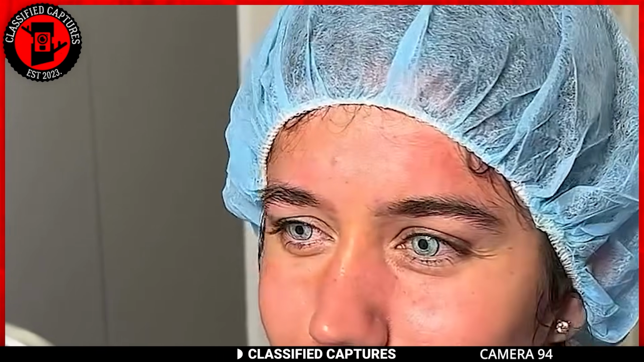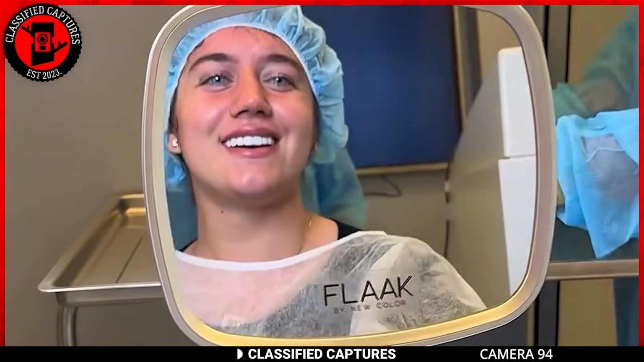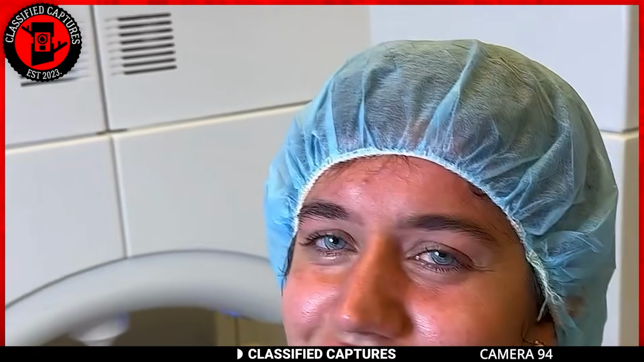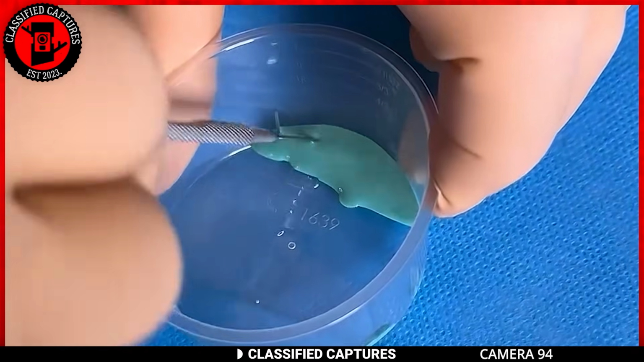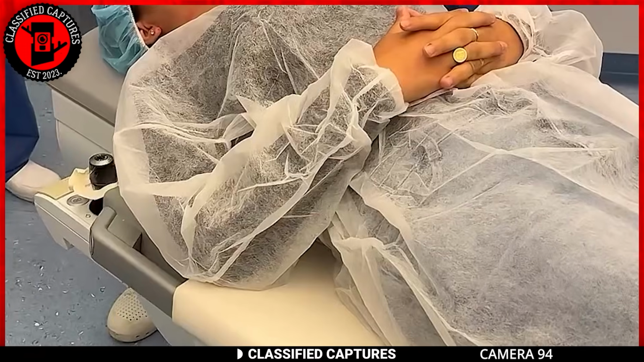The procedure is performed with great care and precision, ensuring that the patient's eye health is not compromised. Beatrice underwent the procedure in Rome, Italy, where it was successfully performed. The change in eye color has been a popular trend in recent years, and as technology continues to advance, this trend is likely to continue.